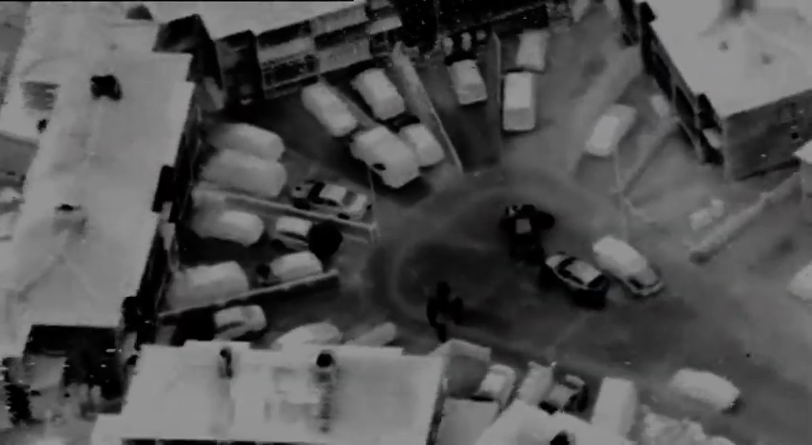Indian 99's video camera is already locked onto the stolen vehicle. The people who took it have abandoned it, and they're on the run.